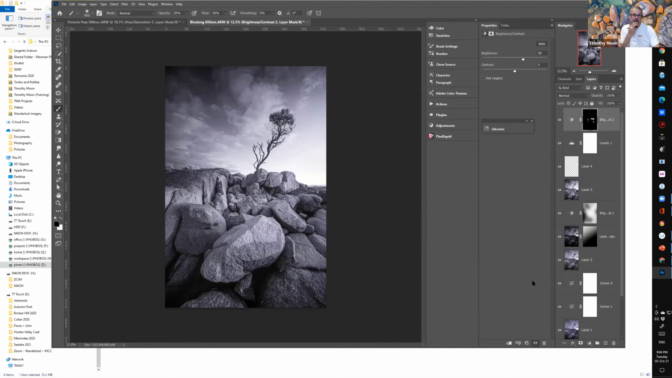I think that's probably about all we need to do. What do you reckon, Rick? Is that enough to do, or we leave it? We need to do some more.